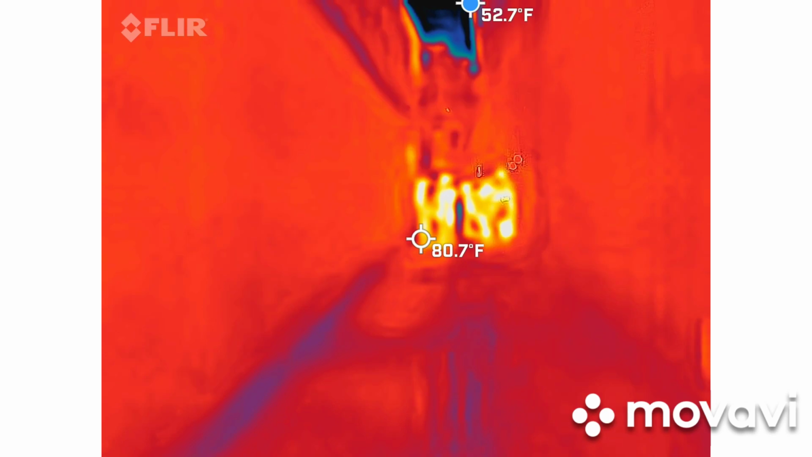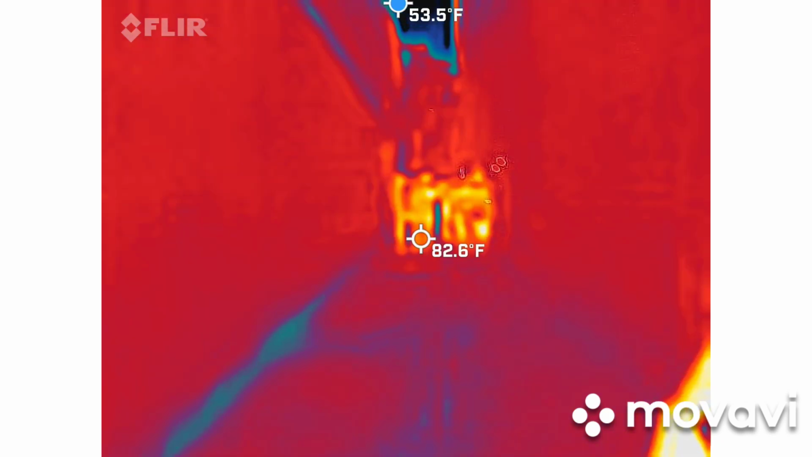So these two buildings went here. They did do an archaeological dig underneath these clay bricks.